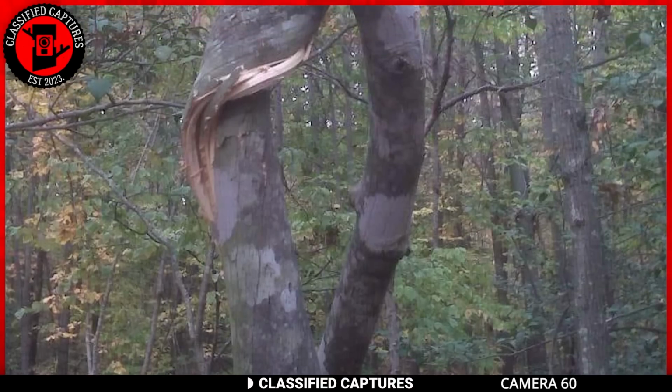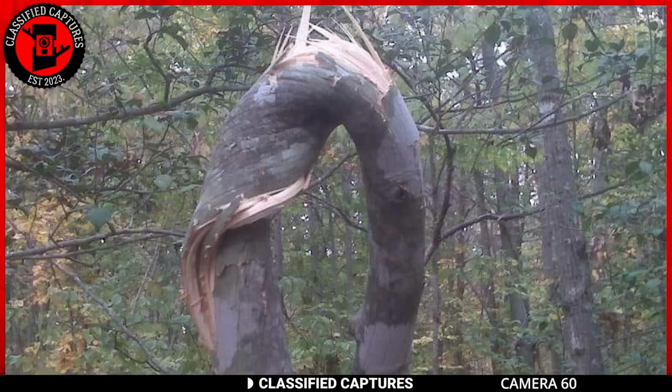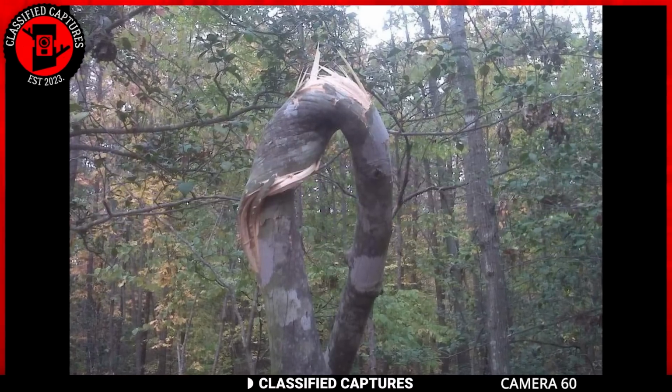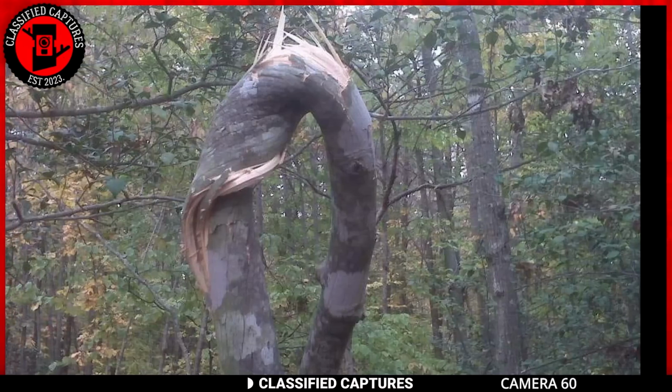A hiker who'd wandered a little too far into the woods came across something truly strange. Nestled among the trees was one that was twisted like a pretzel. But from the look of this, it doesn't seem like the tree naturally grew that way. Instead, it appears as if something huge twisted up the tree. What could have caused this?